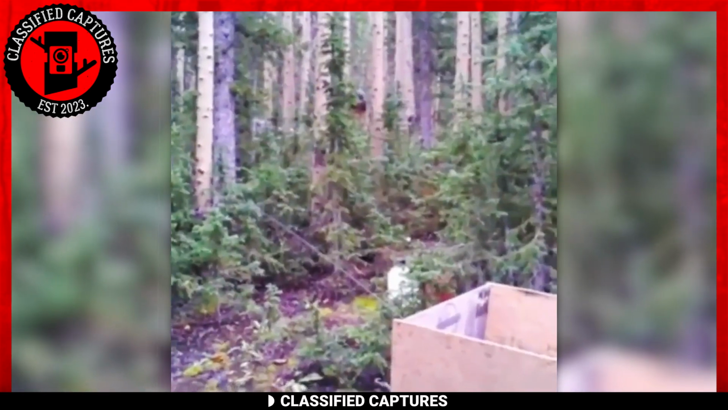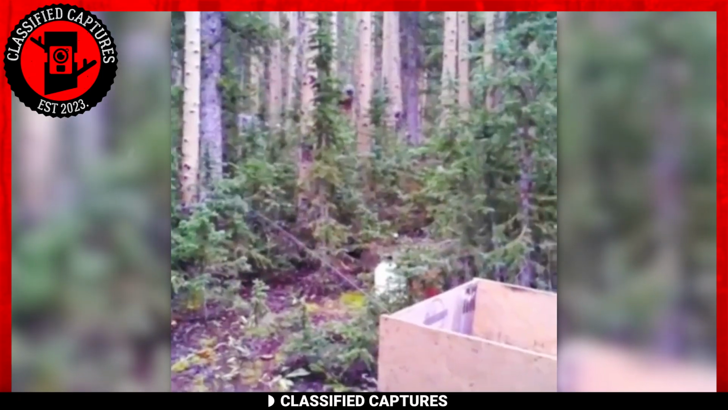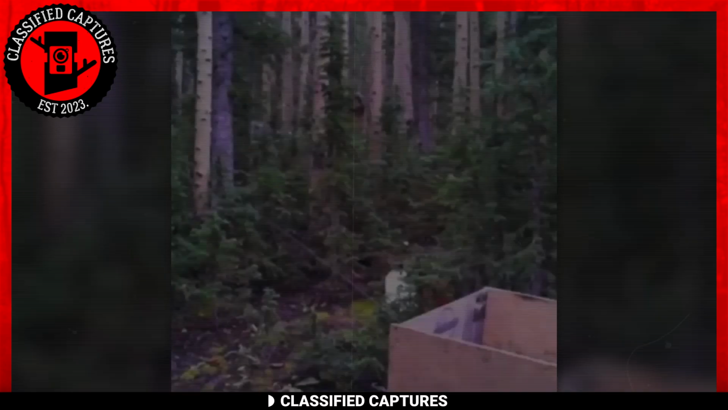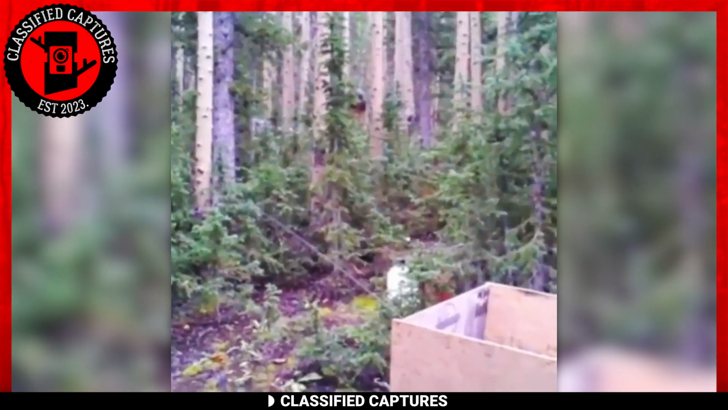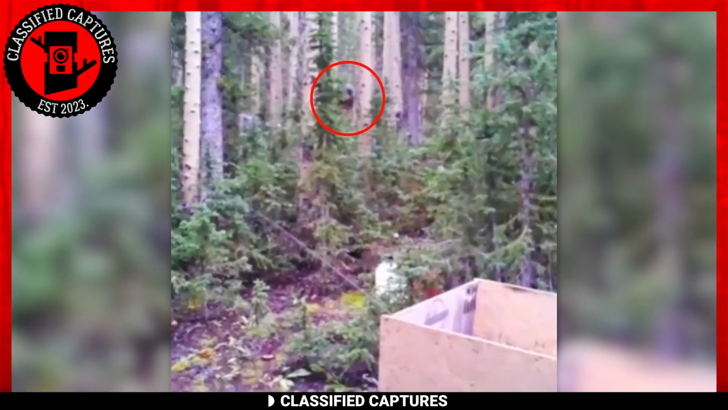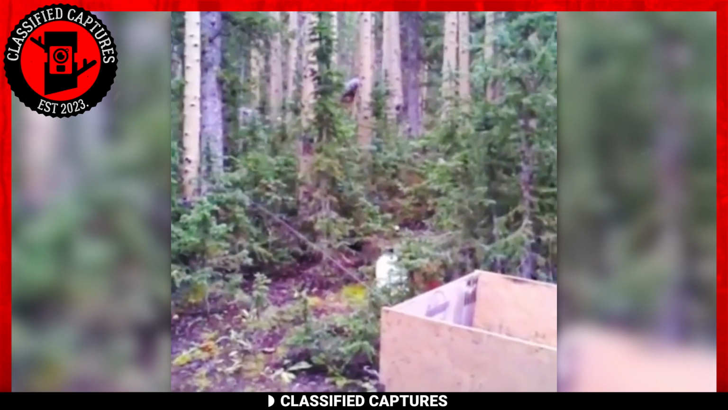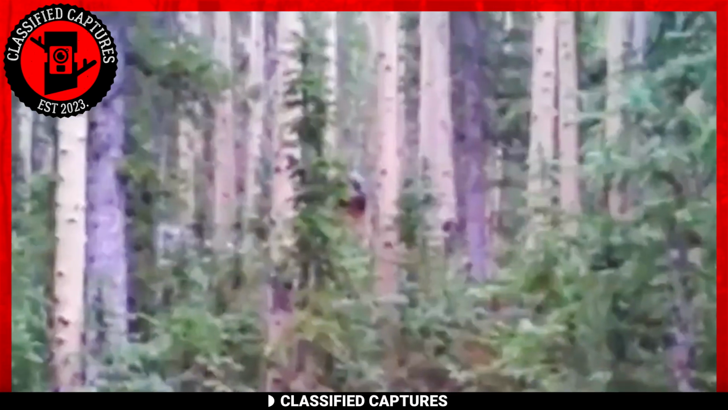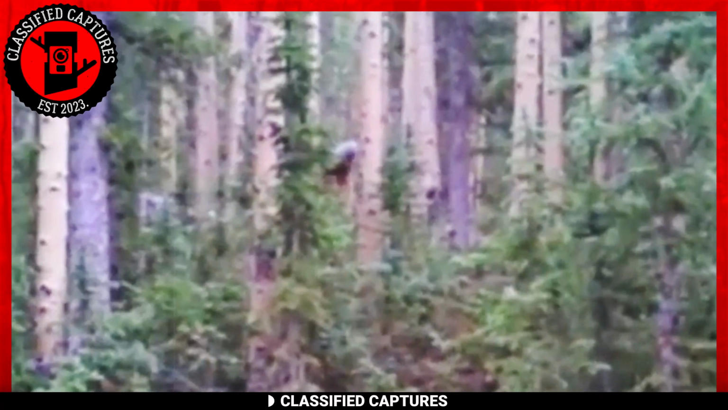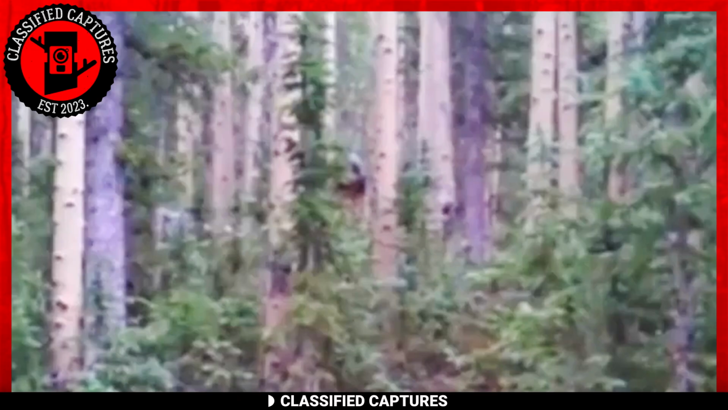Still on the subject of large and ape-like humanoid creatures, take a look at this next footage. At first glance, the footage looks like it's documenting the lush greenery we see. After a second or two, you start to notice that whoever the cinematographer is, he seems to be focusing on just one area. In another second or two, you see it. There's a large ape-like creature standing there.